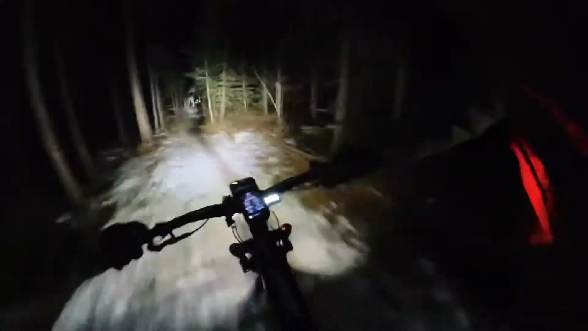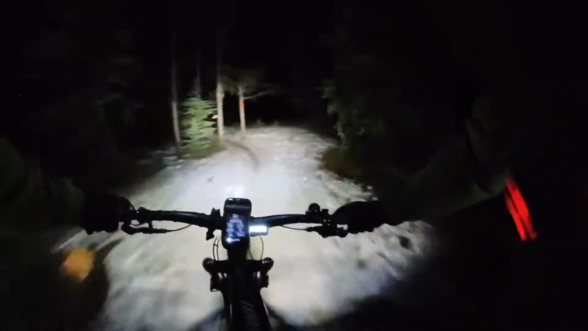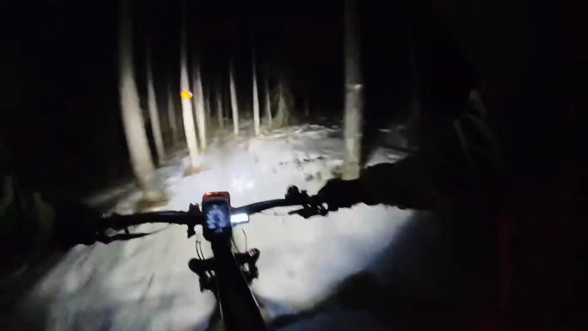It was good enough lighting, but I saw some reviews and lots of friends that ride at night recommended a new light, this one called Outbound Trail Evo, and it is a lot brighter than my 900 lumen Niterider.